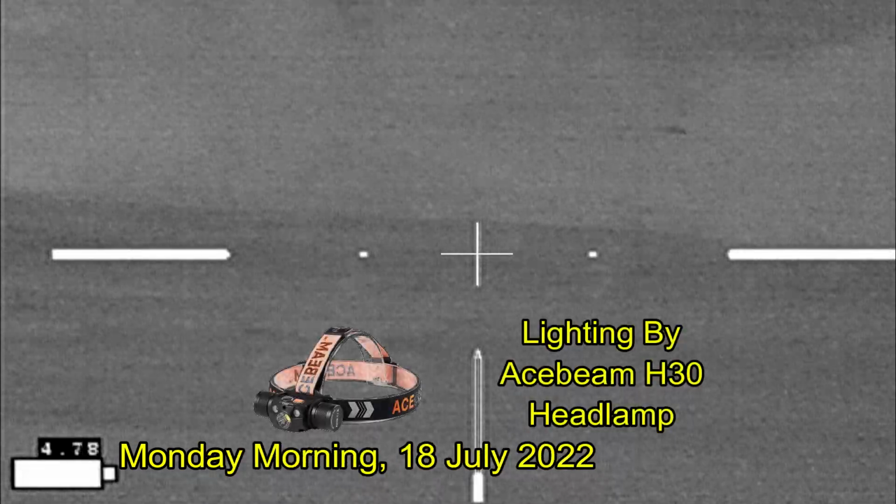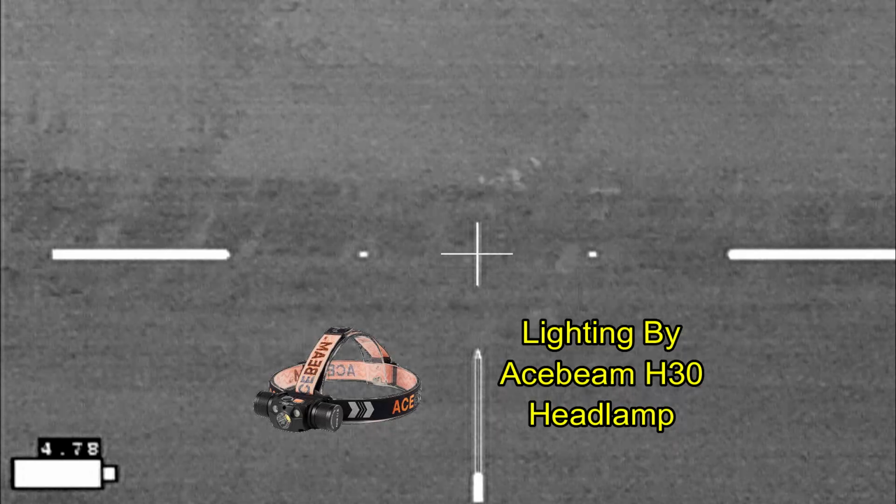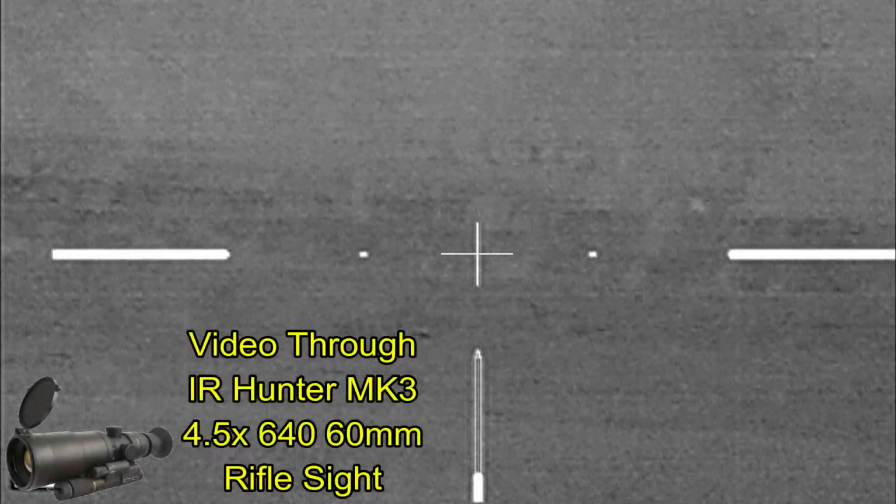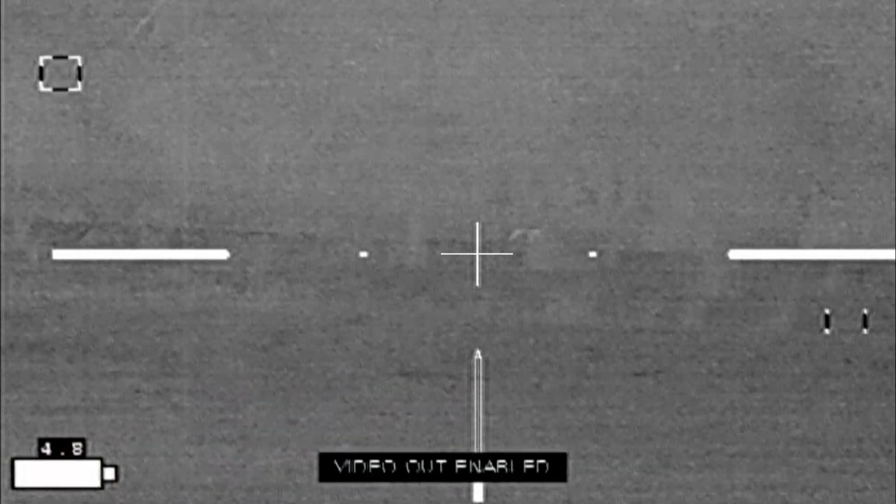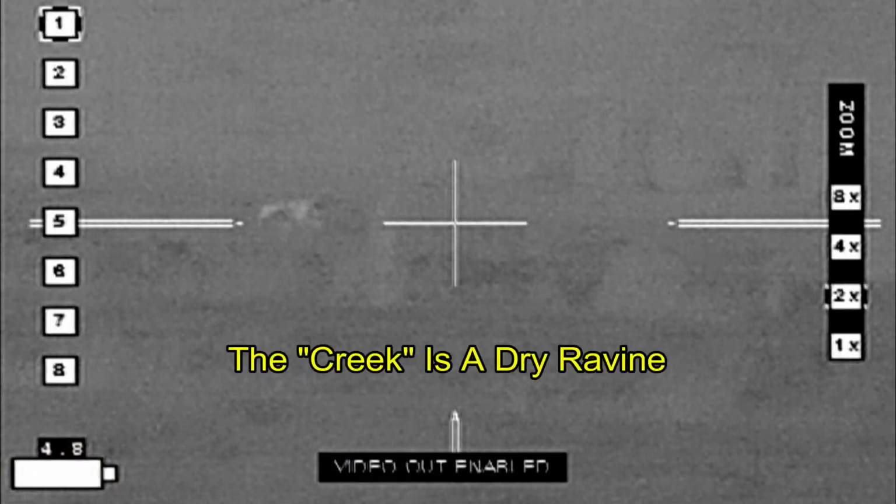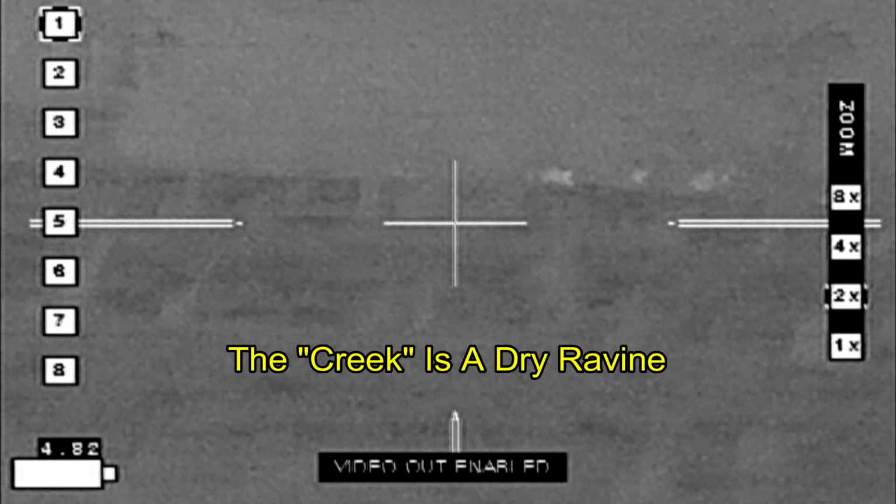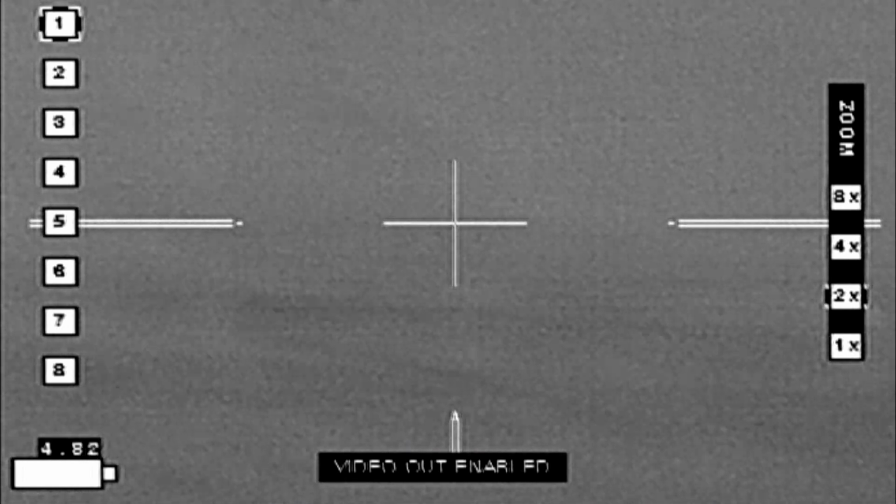Of course, on this hunt I have the advantage of knowing which way the hogs are going to be headed based upon the last hunt. They're going to follow the low area, which is both a lower terrace next to a creek and a creek bottom. So I just need to track along with the hogs until they get into an open area where I can get a shot at them.